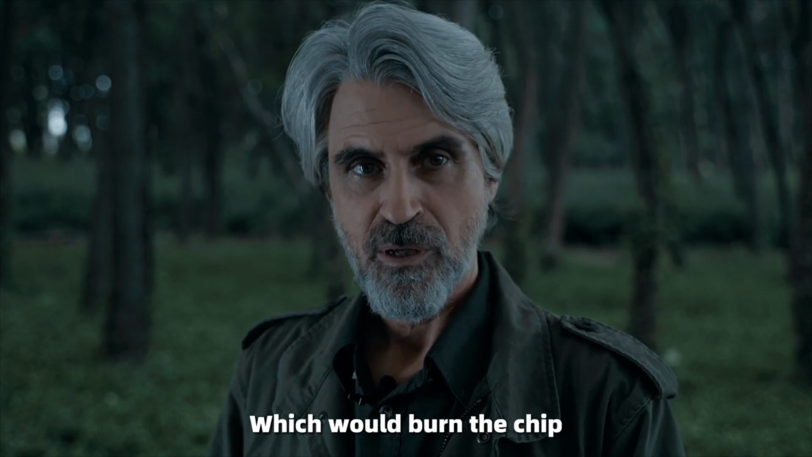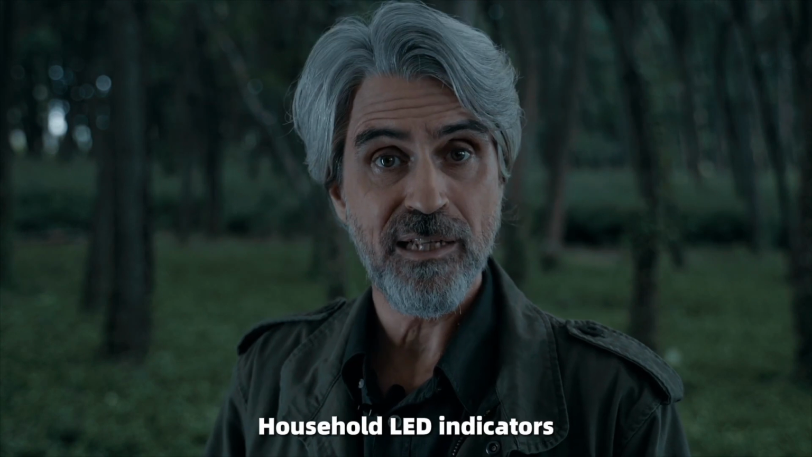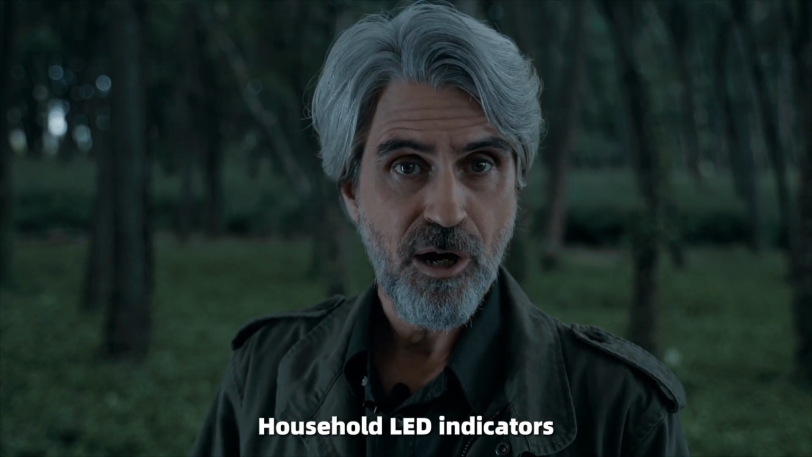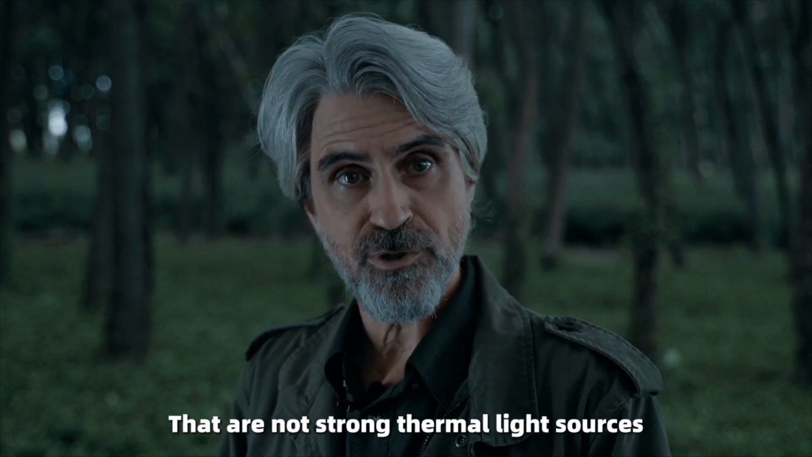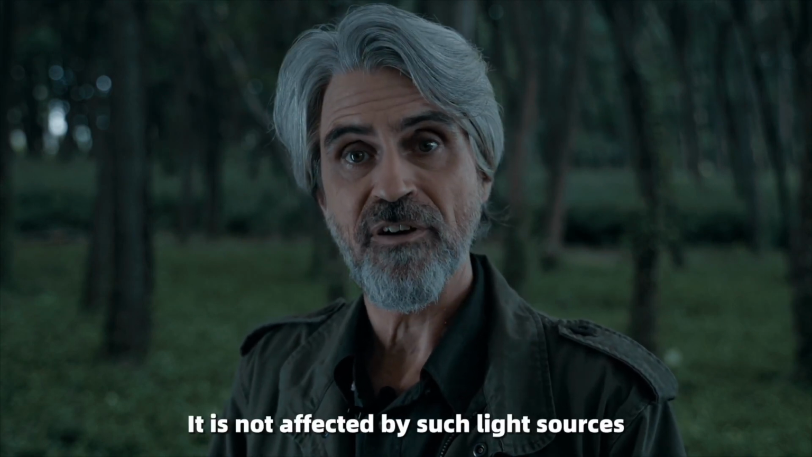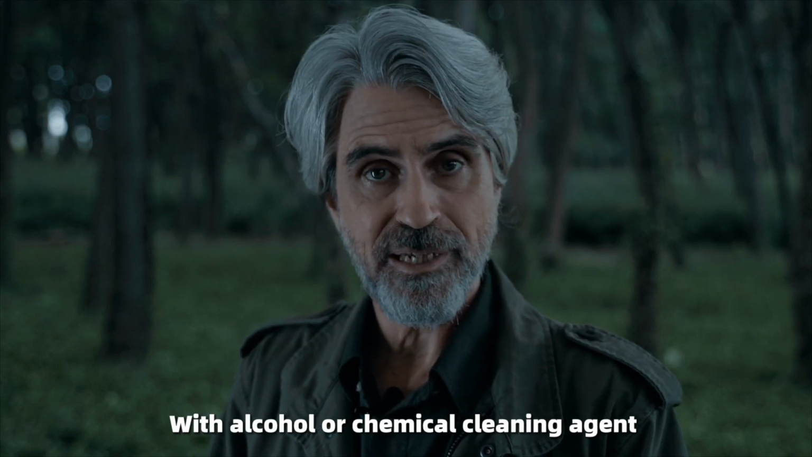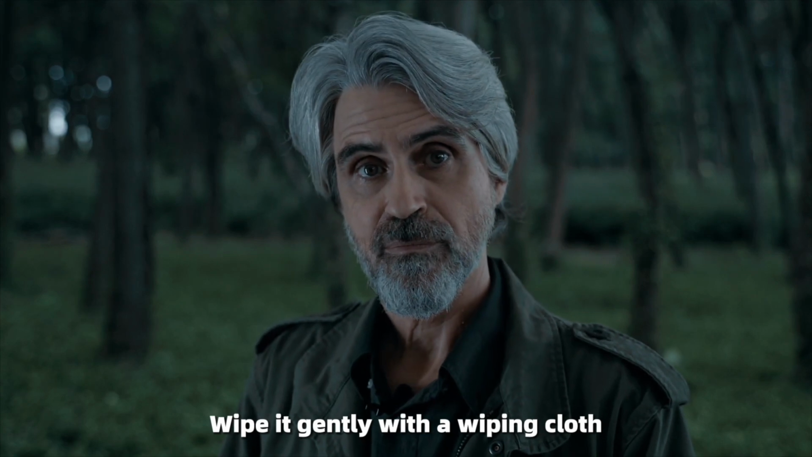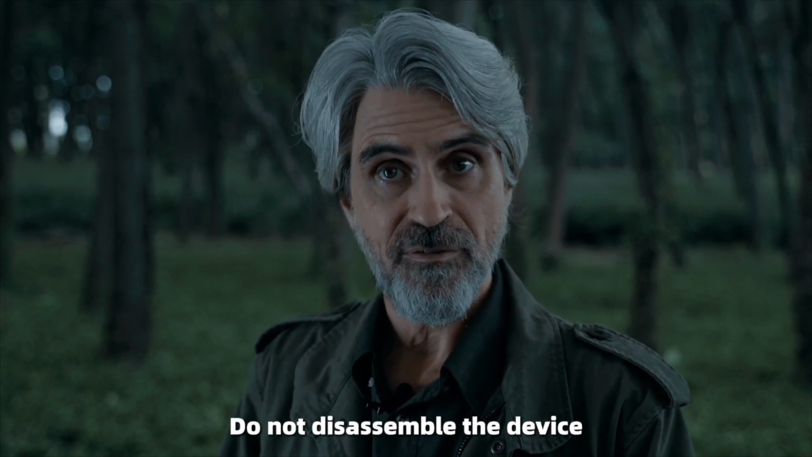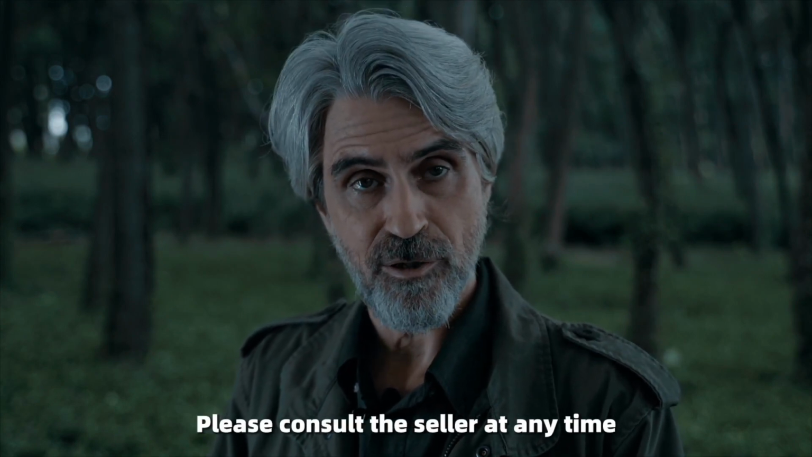which will burn the chip. However, you may expose the thermal camera to household LED indicators, car headlights, and others that are not strong thermal light sources, because it will not be affected by such light sources. Do not wipe the lens with alcohol or chemical cleaning agent. Wipe it gently with a wiping cloth. Do not disassemble the device. And for any questions, please consult the seller at any time.